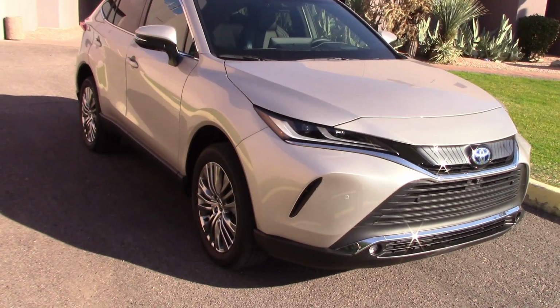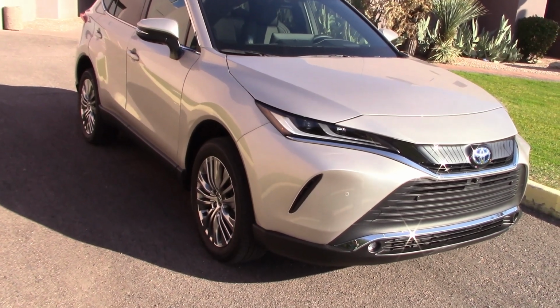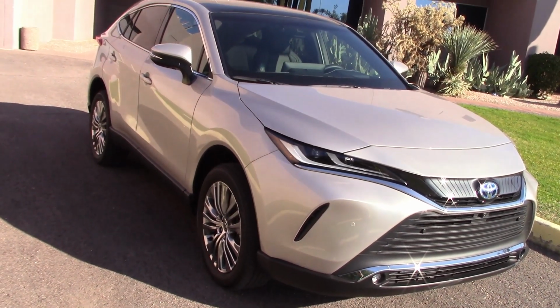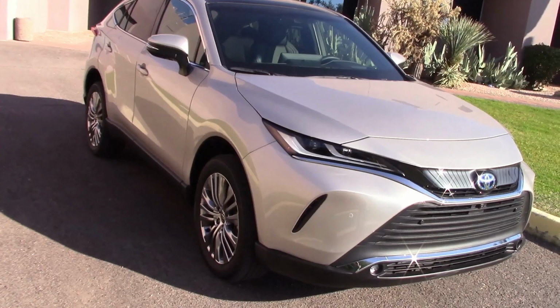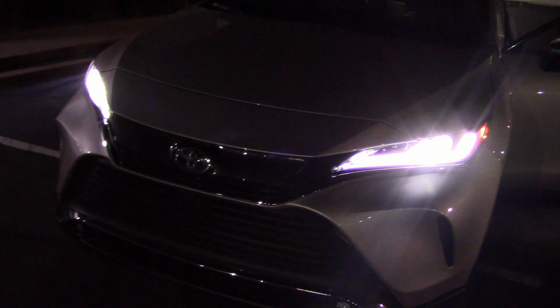In a separate video, we did do a full week road test, racking up a lot of miles, getting the fuel economy readings, but it's a separate video. This one's going to be night drive only. Alright, dark enough. Let's take out these lights, see what they do. Look bright enough to me.